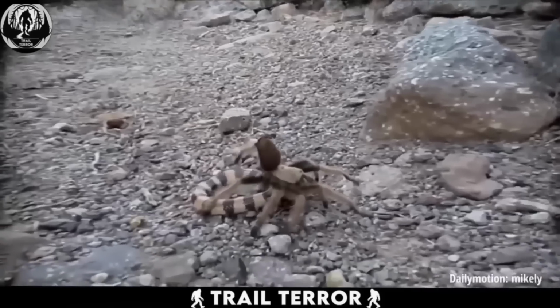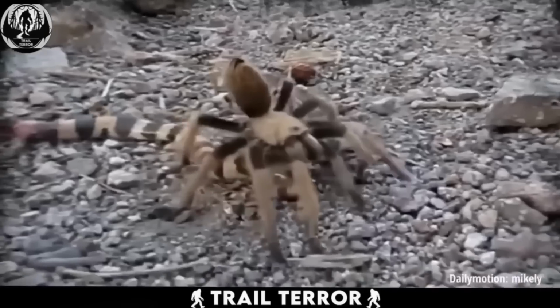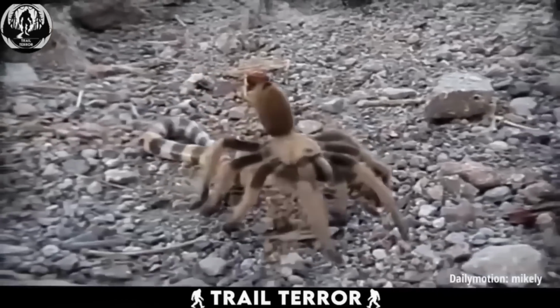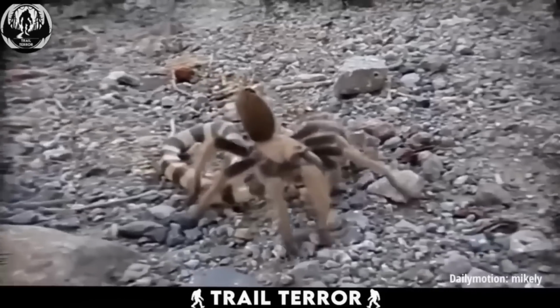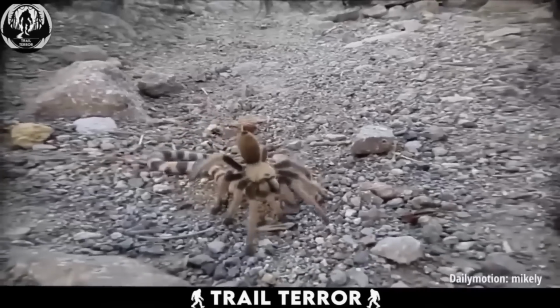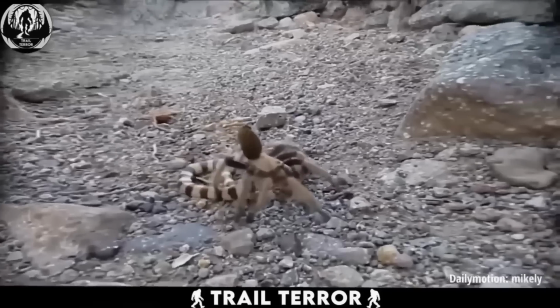In this epic battle, the tarantula emerges victorious, effortlessly dragging the snake along with it. The tarantula's grip is strong, and despite the snake's movements indicating it's still alive, it struggles to break free. With remarkable power and force, the tarantula carries its defeated foe, likely intending to enjoy it as a meal later on.